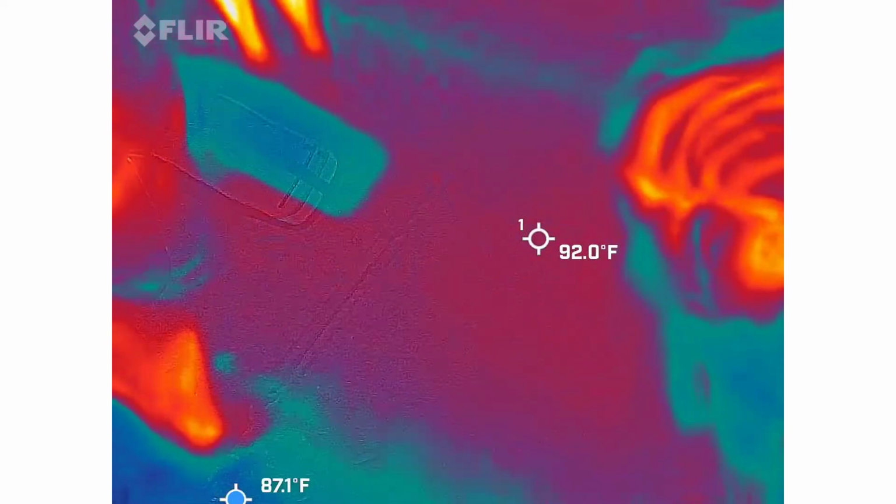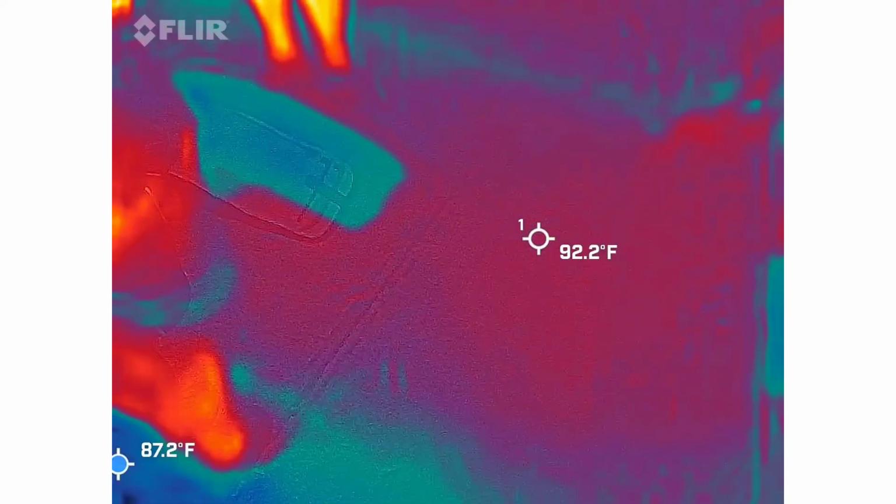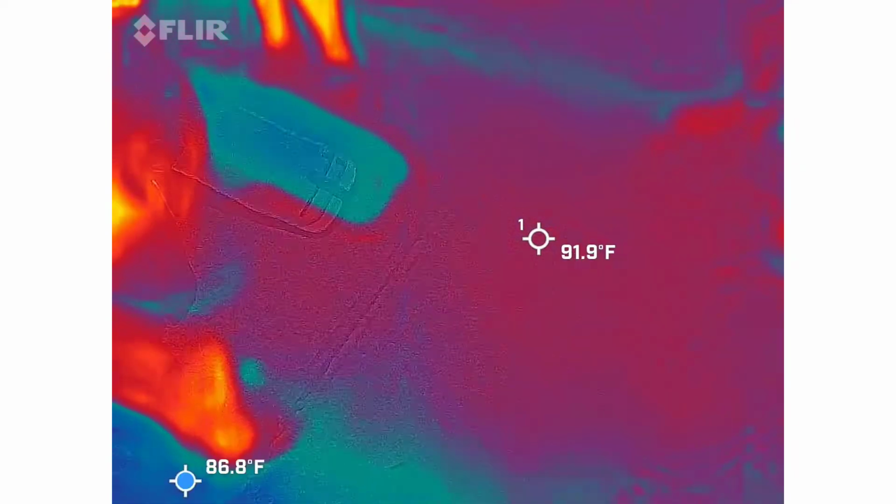All right, so the next camera. I know, it's a black screen. Not very exciting, but again, proving a point here. You should not be able to see me in this very dark camera, except for Andrea's light.